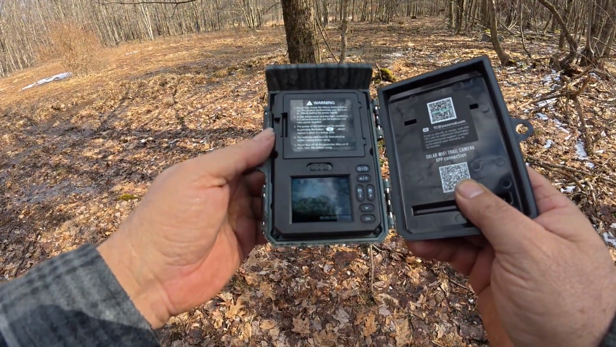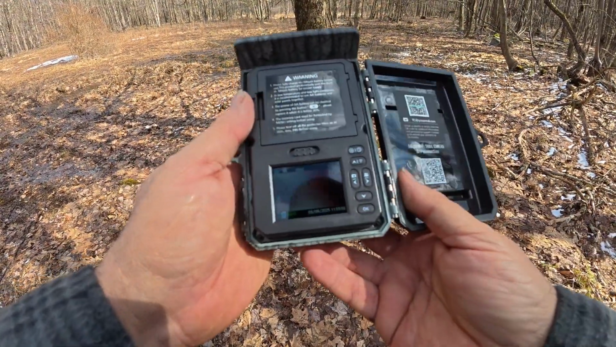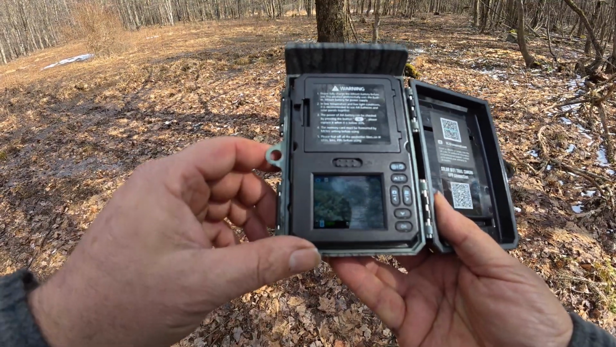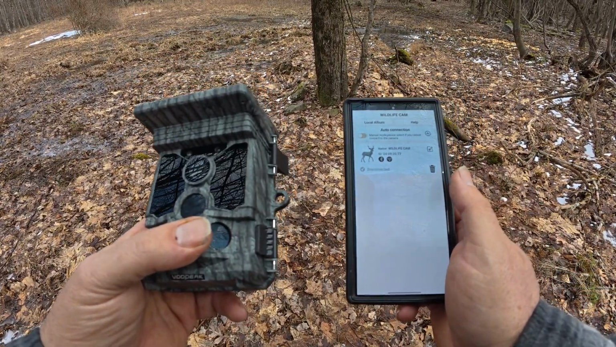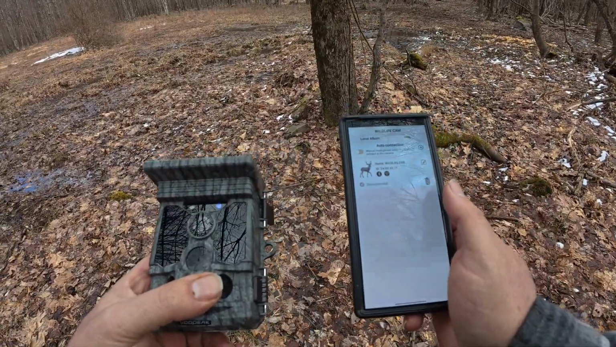Setup. And the camera comes on here. And then I've got my phone with me, and we want to connect the phone to the camera through Wi-Fi. Okay, now with my phone, I'm going to go to the app that they give you to download.